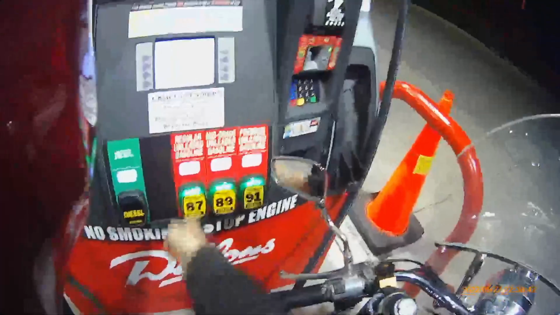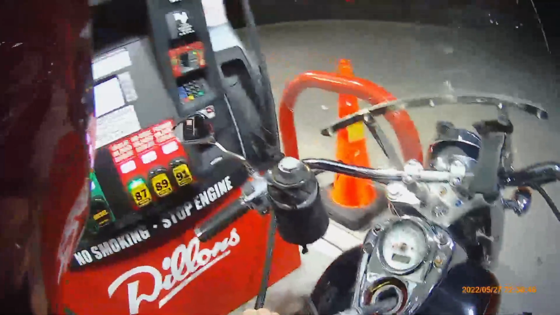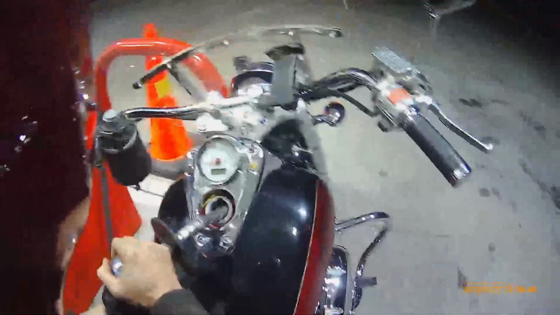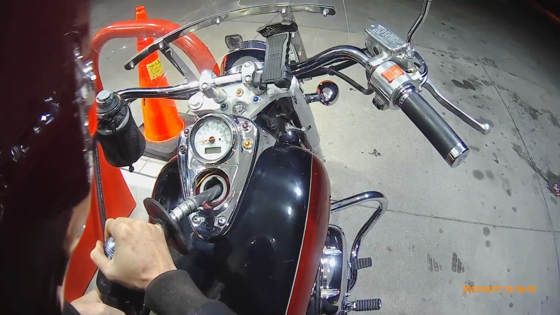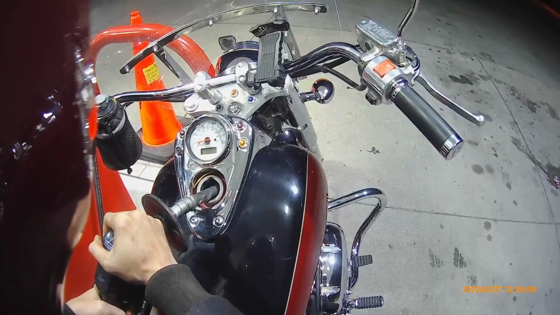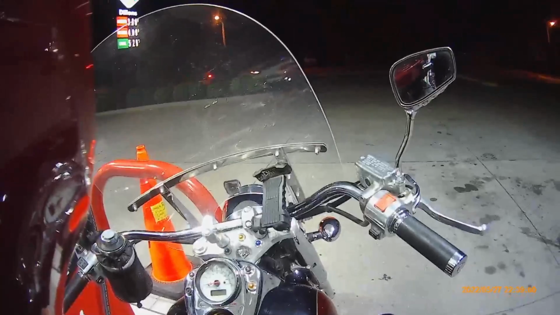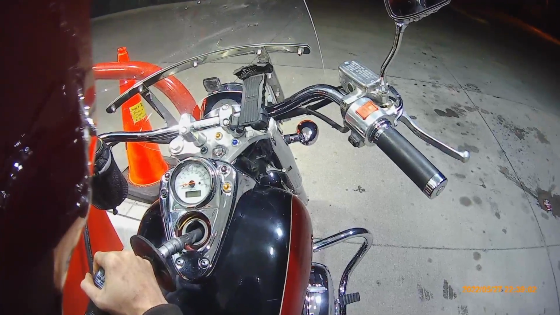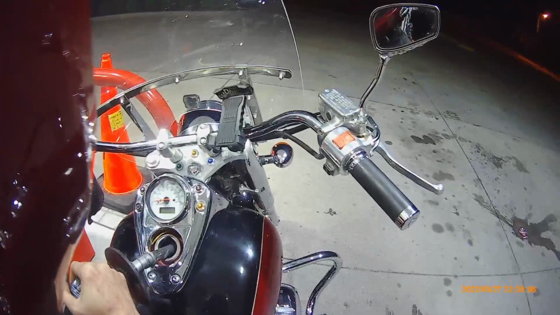This thing doesn't knock, so I'm going to use 87 in it. I think I mentioned that I used to work here. It was a pretty crappy place to work. And it was all because of the management. Not the job itself. It was never because of the job.